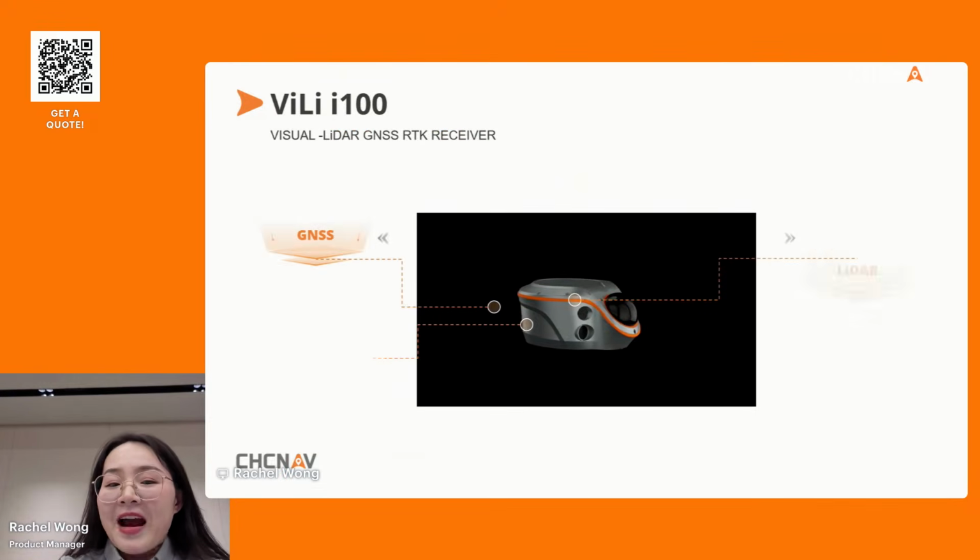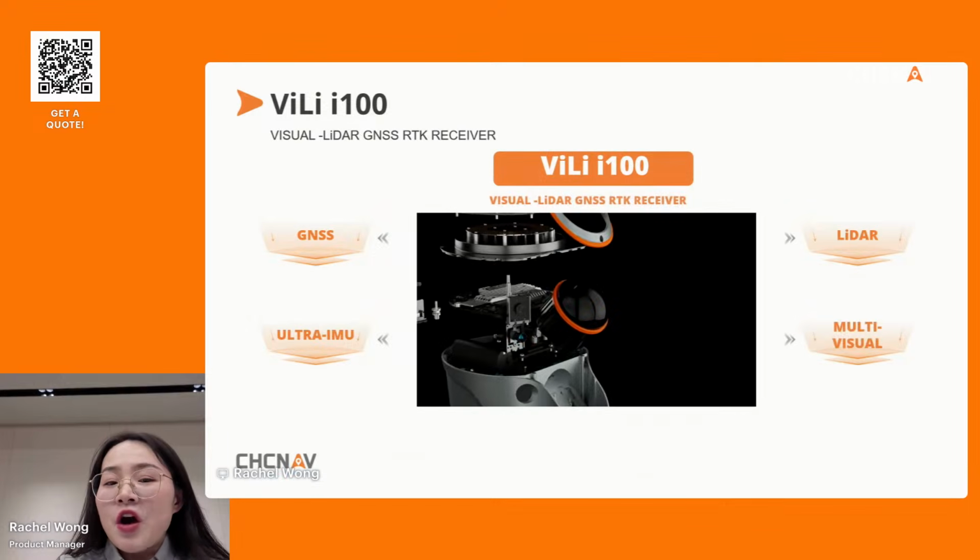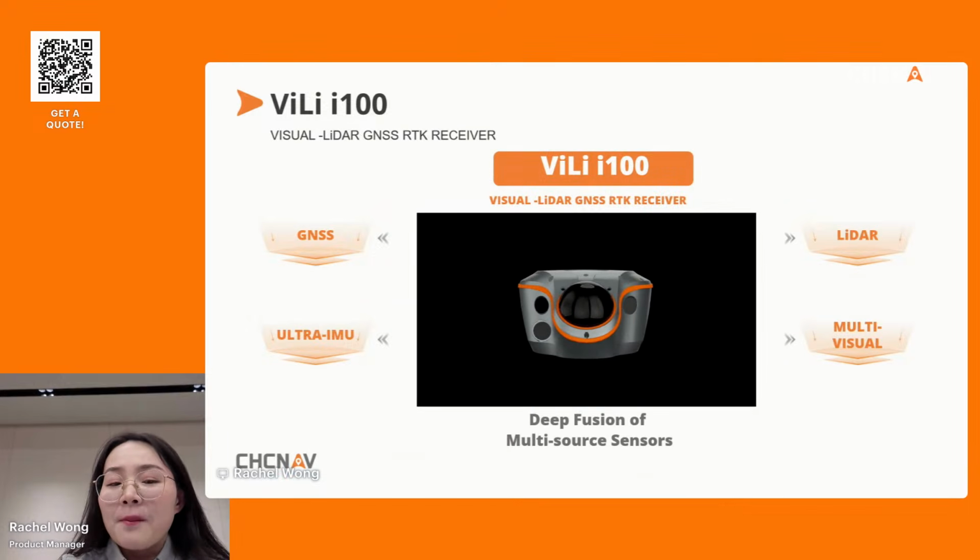And finally, we found that through the deep fusion of multi-source sensors, combining the GNSS, LiDAR, ultra IMU, and multi-visual data, we can cross-check the GNSS signal and intelligently filter out unreliable GNSS signals and build a truly robust positioning model. So this is the key to reliable accuracy, even in GNSS obstructed and GNSS denied environments. And this breakthrough brings us to today's highlight, the ViLi i100 Visual LiDAR GNSS receiver.